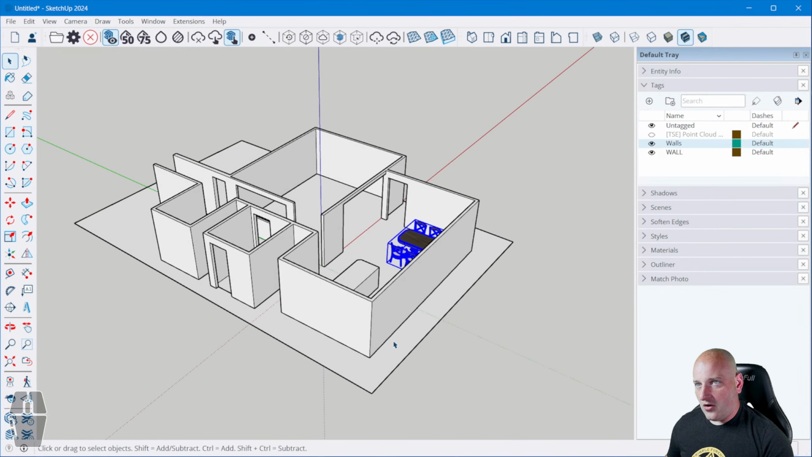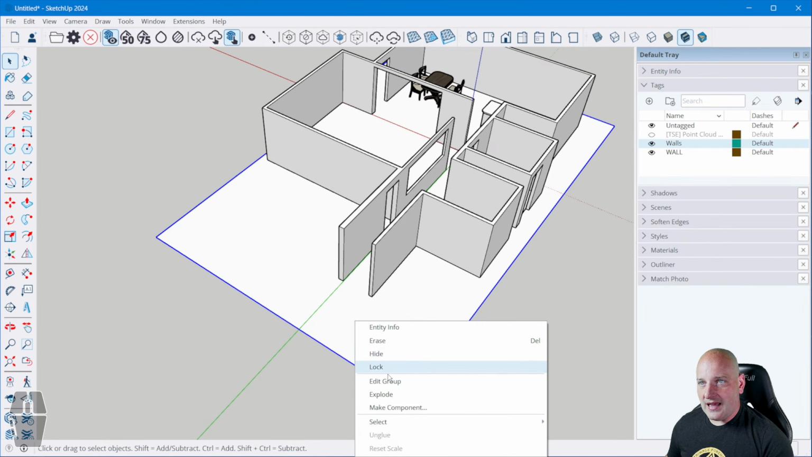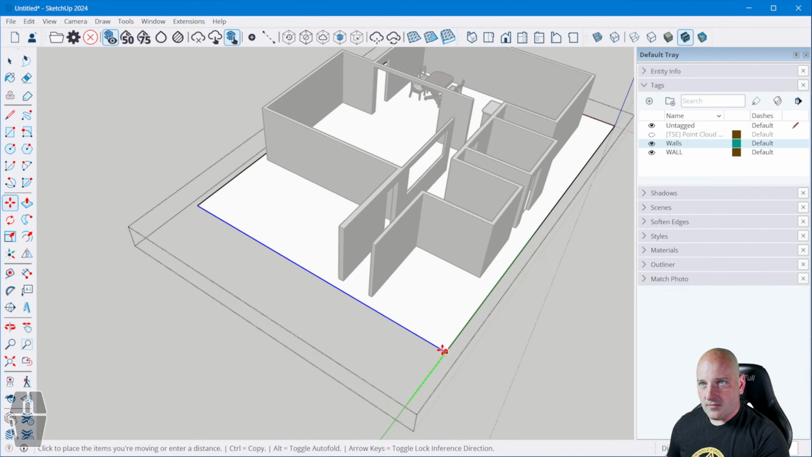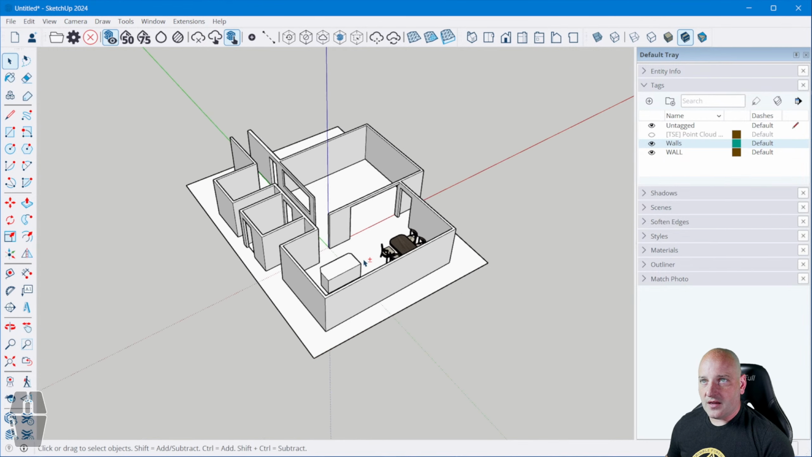Okay, with our box down here, and this kind of gives me a little raft for this to go onto, I'm going to unlock this and edit this. I'm going to move this in, just so it isn't quite so large that it's really messing with me here.